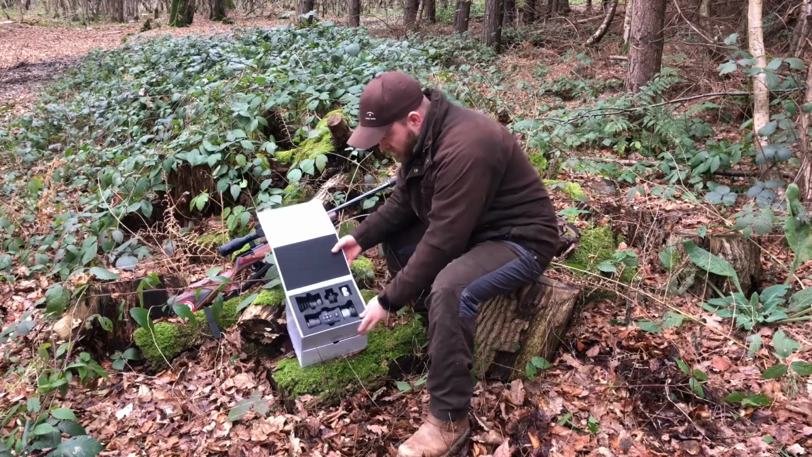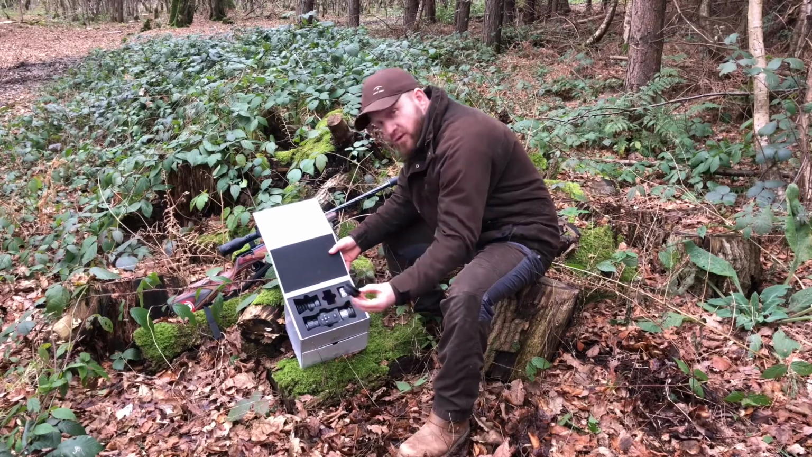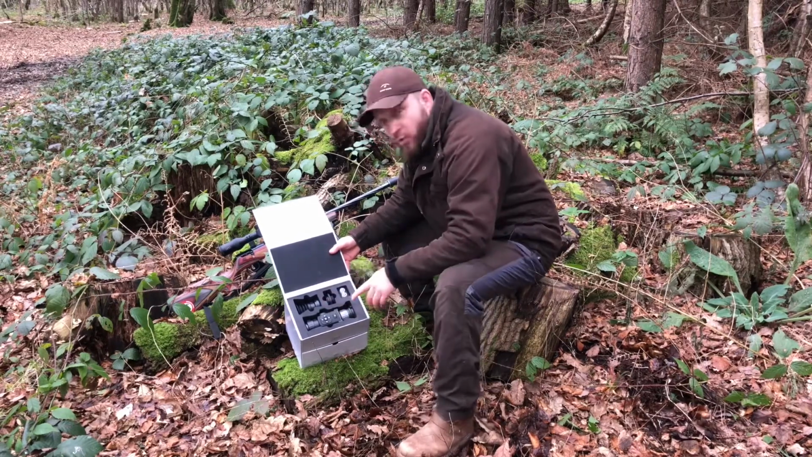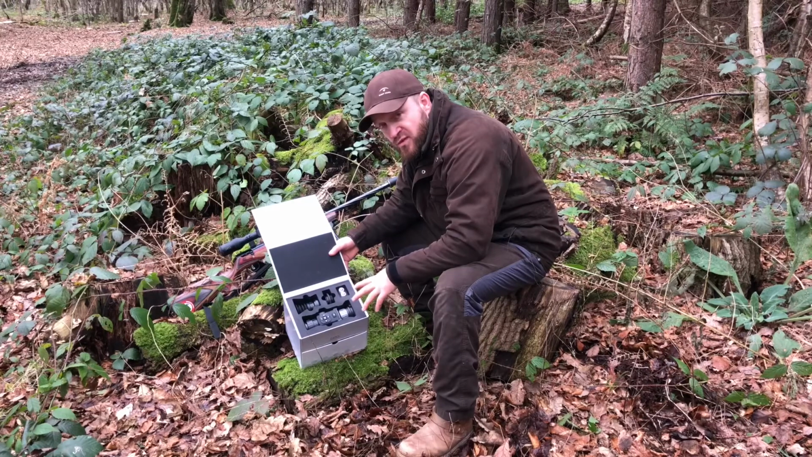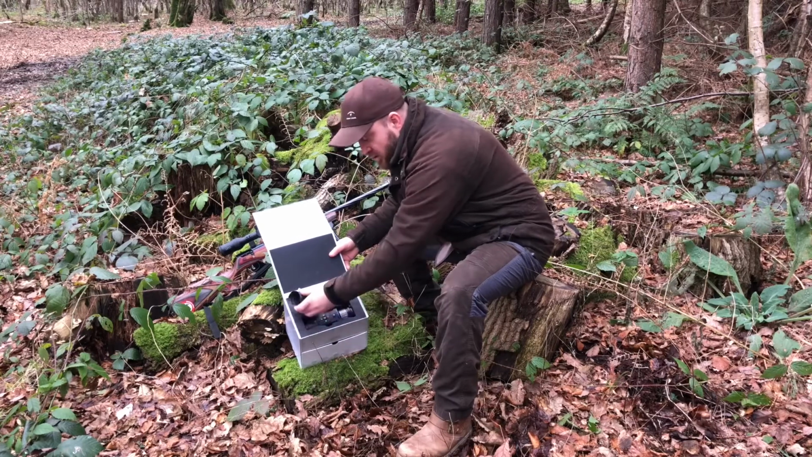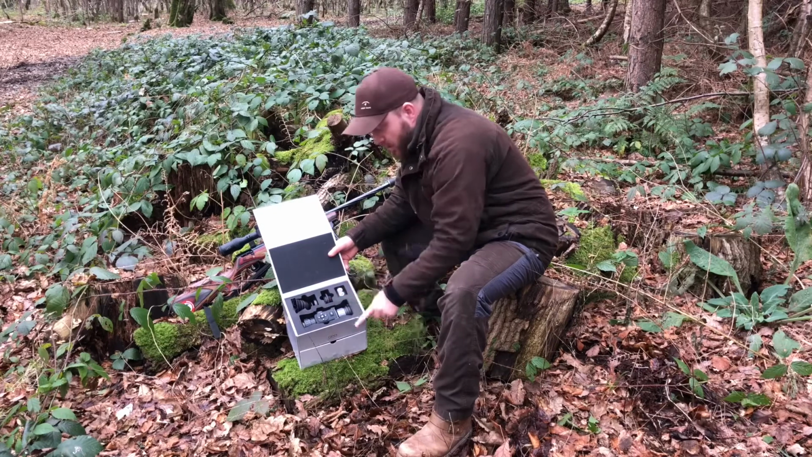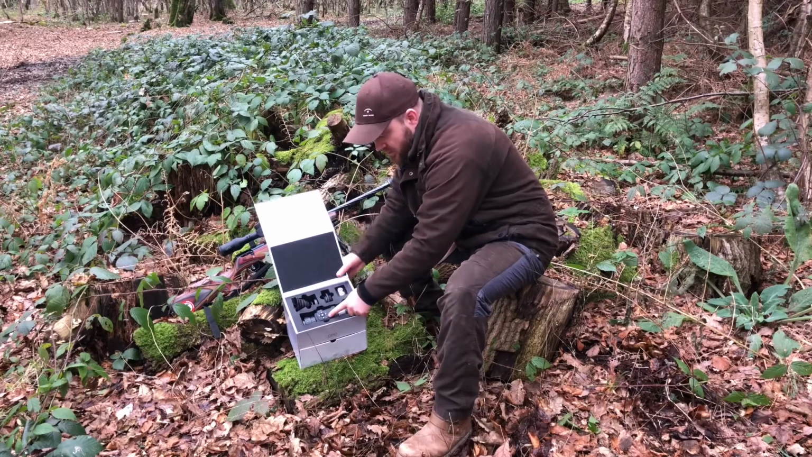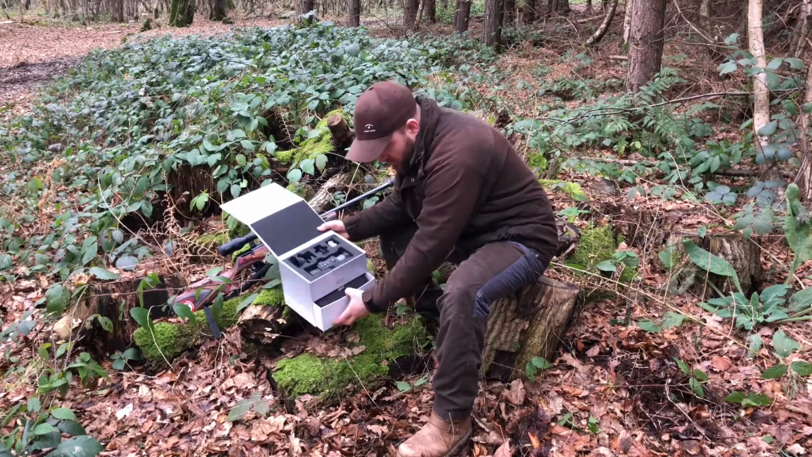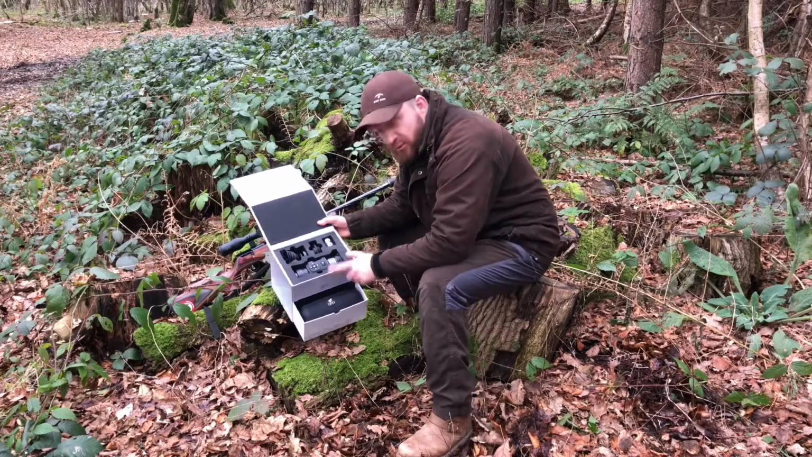So inside we have 2 batteries, an adapter to 50mm scope, which originally this unit was designed to be used with, Spectra. We have an eyepiece which can be attached to the adapter as well, and the actual unit itself. Now in the bottom compartment we have a typical GPO hard case to carry the unit around.